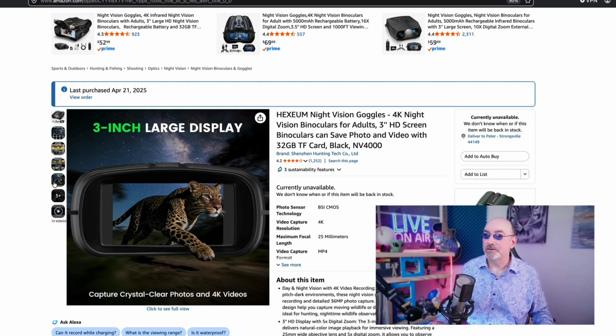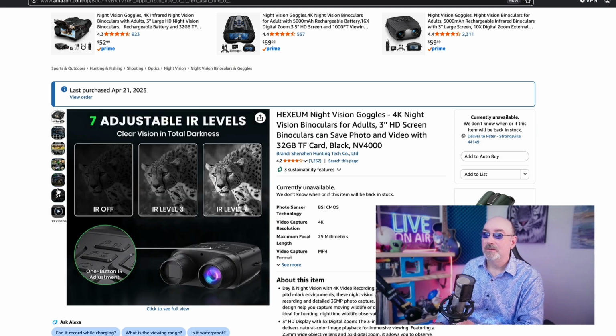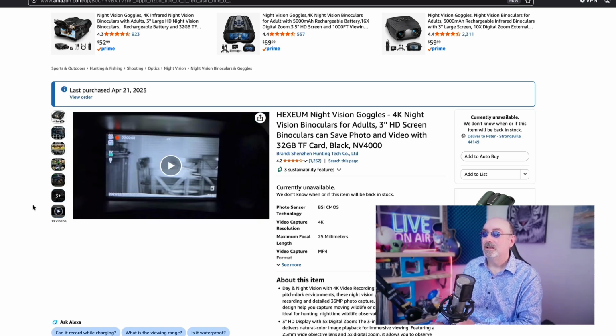It's got a 3-inch large display. Oh, it's 5x digital zoom. It's not 10x, it's 5x. And when I have it down to 1x, it's still way too close to everything. And you've got 7 adjustable IR levels. So with the IR buttons, you can adjust the IR sensitivity. And overall, I had fun with these.